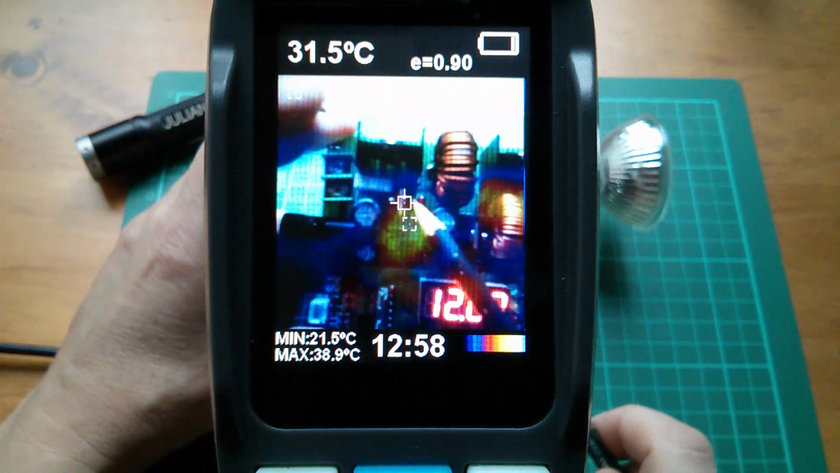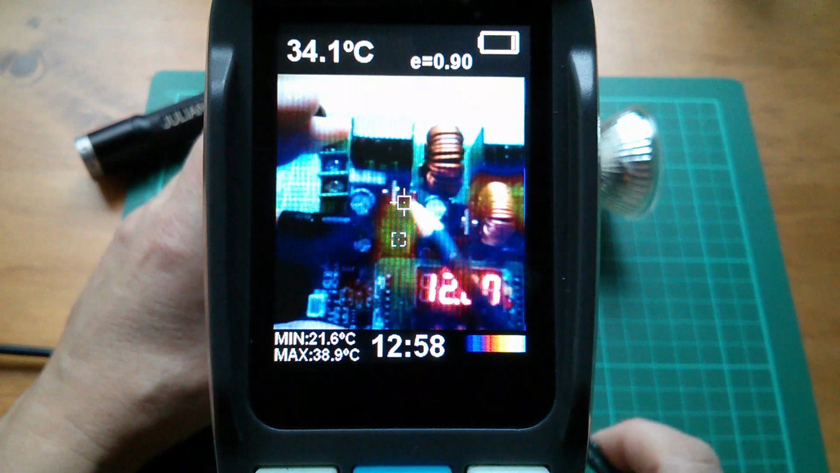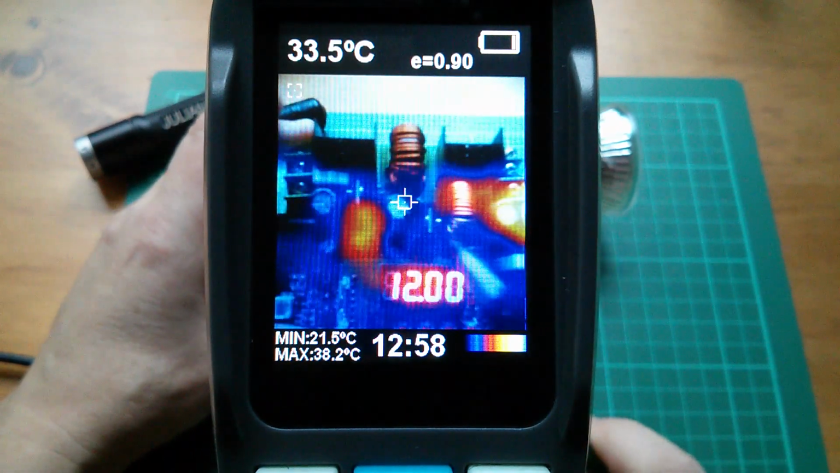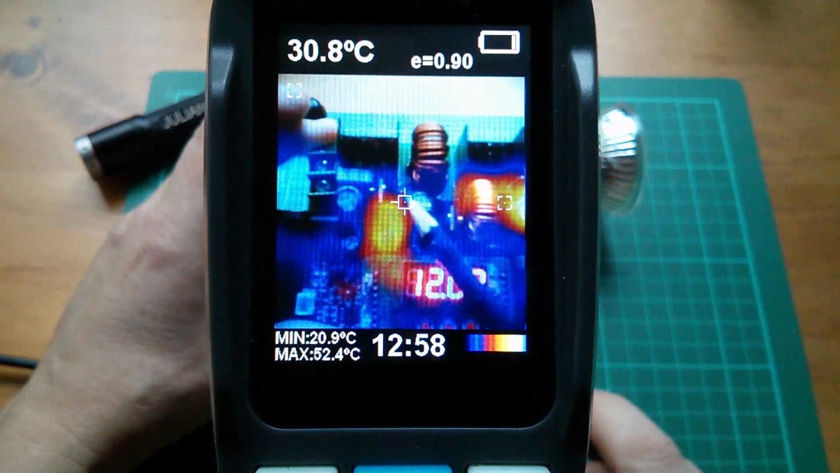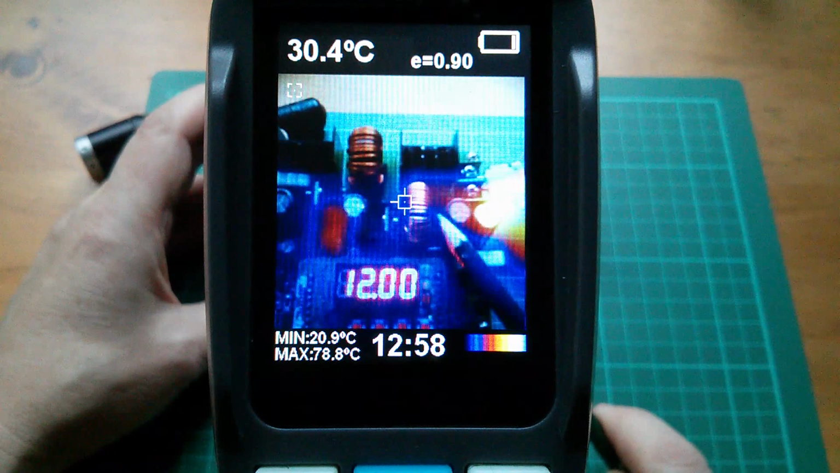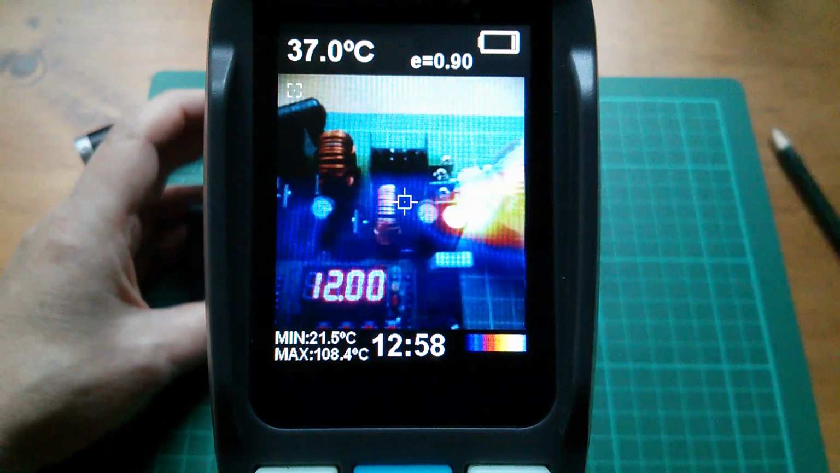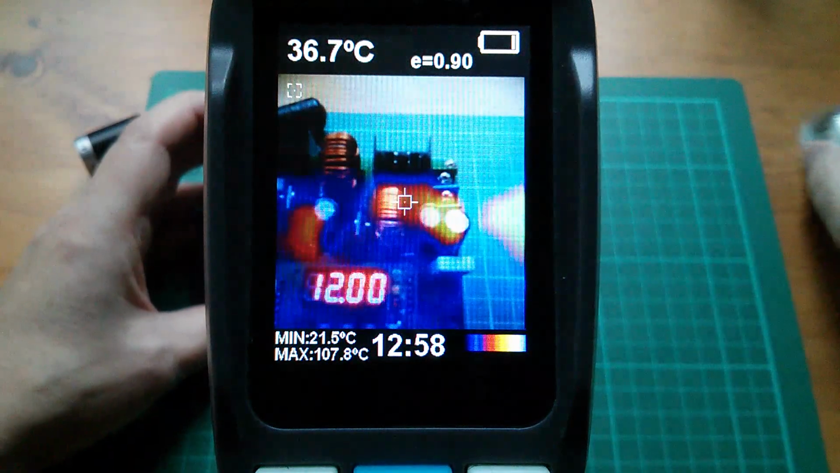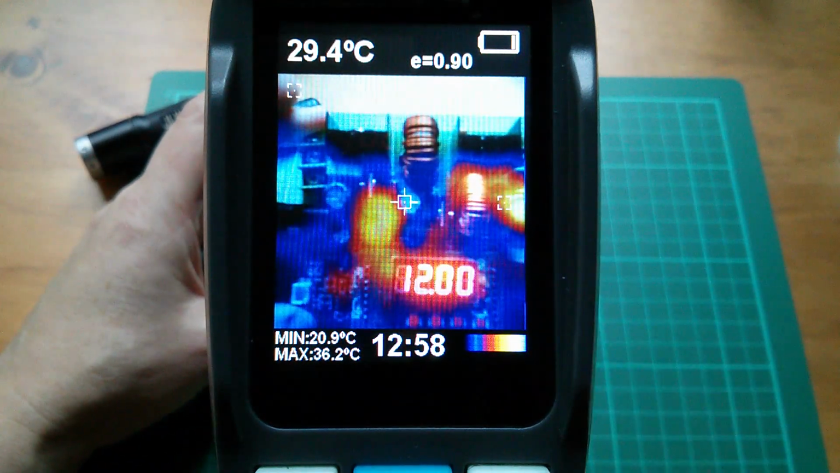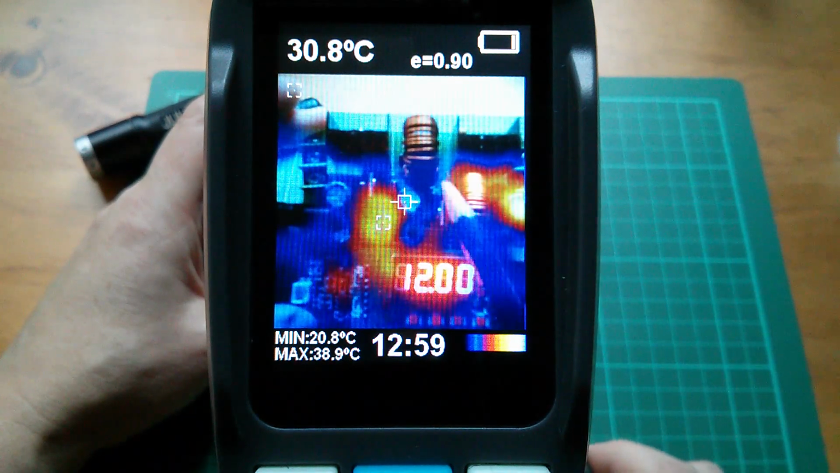I think it's that, which is a HT-02 device. Now you've got to factor in parallax, so a bit more thermal image. Yes, I think it's that HT-02 device which has got warm. The inductor's clearly got warm. The lamp there is obviously warm. If that'll come off, yeah. I can get rid of the lamp and just look at the electronics. So yes, I think you can identify the areas which are warm. The inductor there.